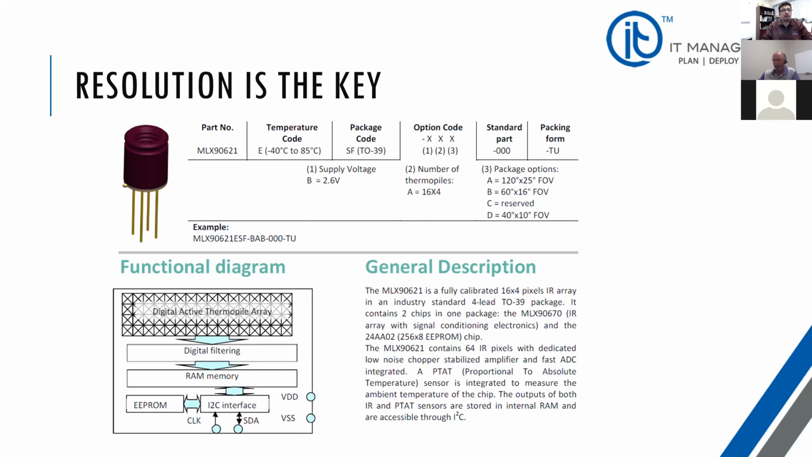If somebody wants to go into details of how these arrays work and how the infrared works, I can't tell you that I will be best at it, but we have spent a good amount of time looking into this and been able to at least hold the paper not upside down, so right side up. So that's where we are with the components.